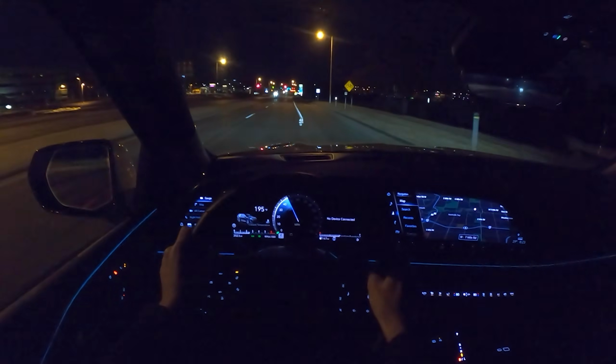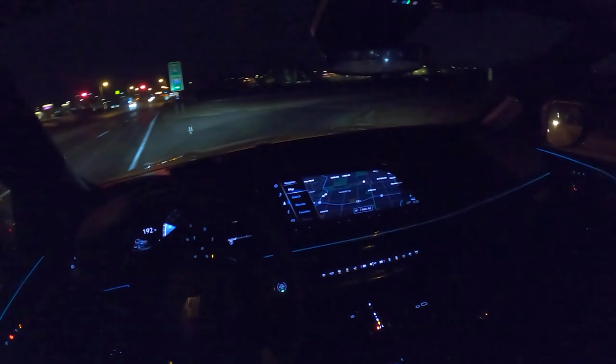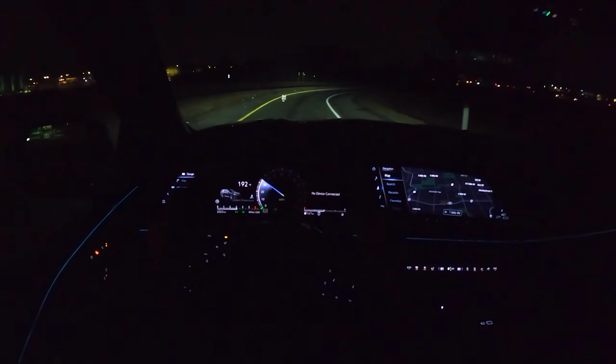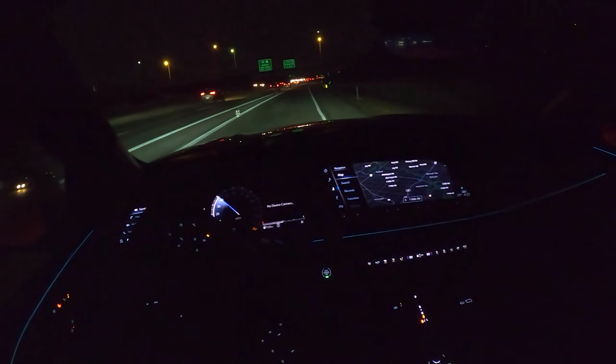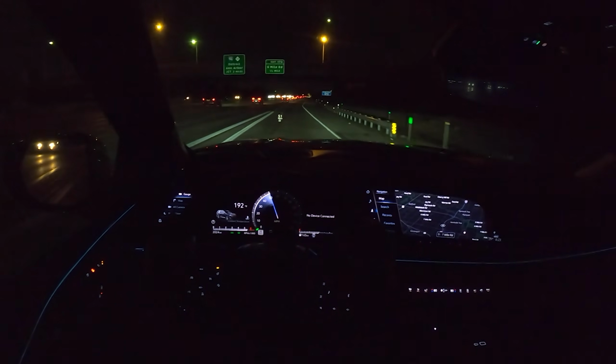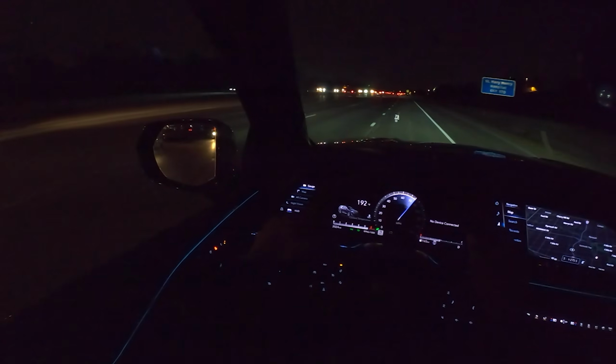And earlier in my last video, this Escalade had a lot of trouble with higher speed cornering. Yeah, the stability control was very invasive. Pretty much cut out any fun driving. The pre-collision warning came on. Yeah, right now I have no throttle. We're going 40 miles an hour on this entrance ramp. My foot is to the floor, and it's completely limiting me. That's no fun.